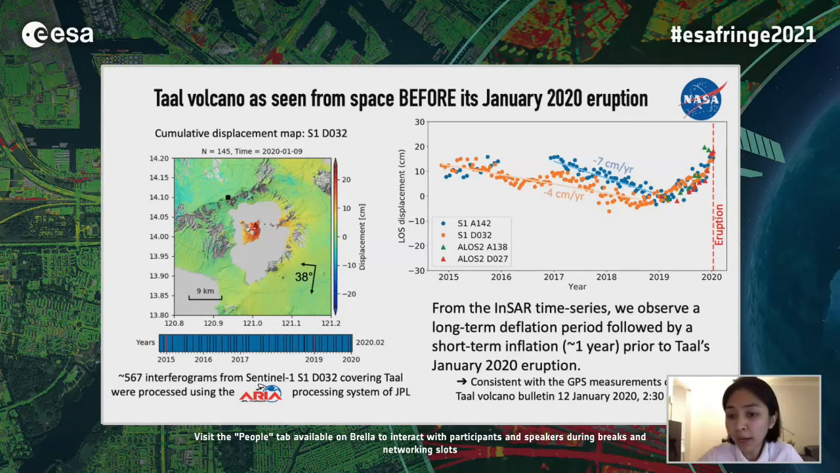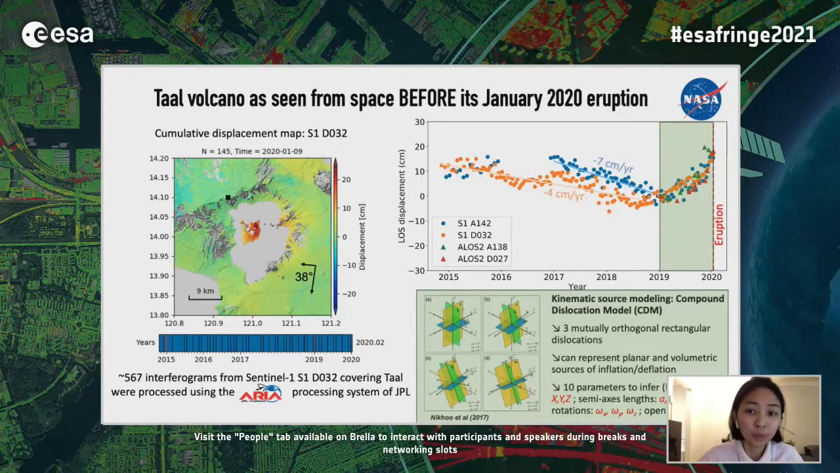And here from the plot, we observe a long-term deflation period followed by a short-term inflation period prior to Taal's January 2020 eruption. We found that this observation is actually consistent with GPS measurements at Taal. So we took the velocity within 1 year of the inflation, and then we modeled the pre-eruptive deformation source, again using the CDM module in Altar.